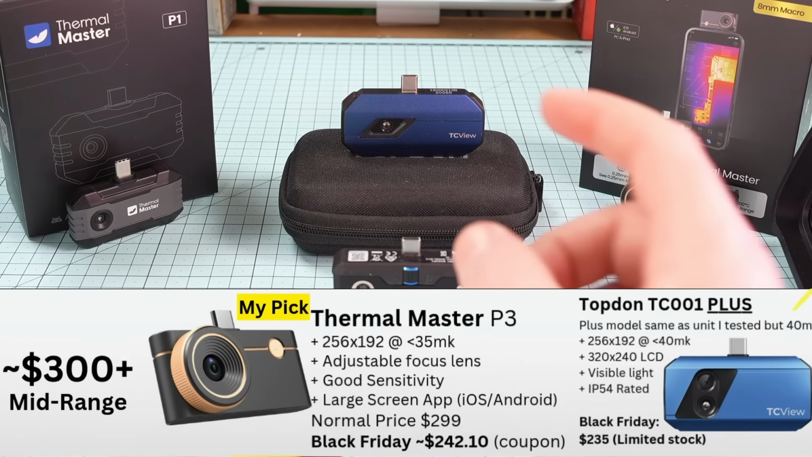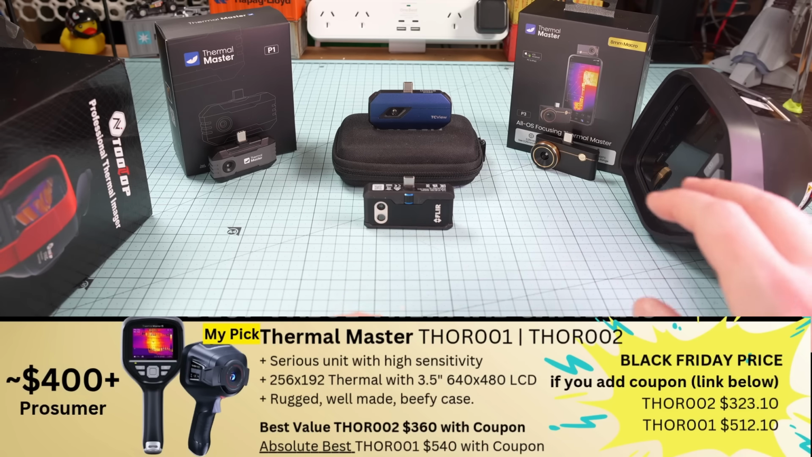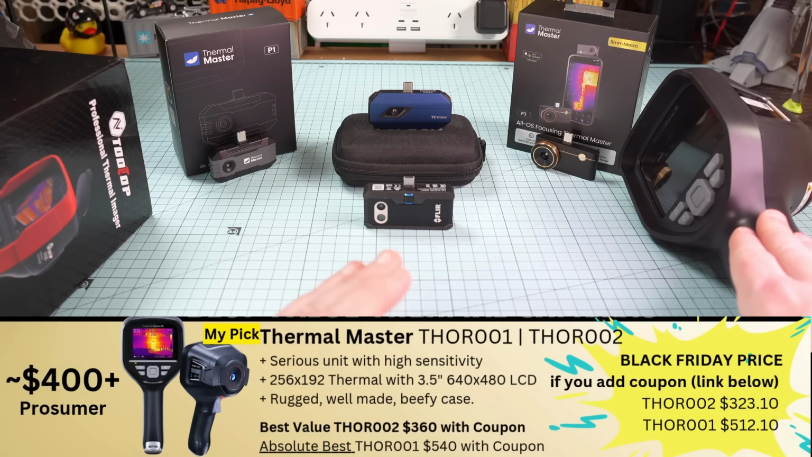Top of the range models of all the units I've tested, it is undeniable that the Thor is an absolute beast of a unit. If you're a professional or you expect to be outdoors or you're taking a lot of tools around a job site, I'd definitely be considering this unit. Comes in a hard case, it's built like a tank, it's high res, super sensitive, IP rated, decent warranty.